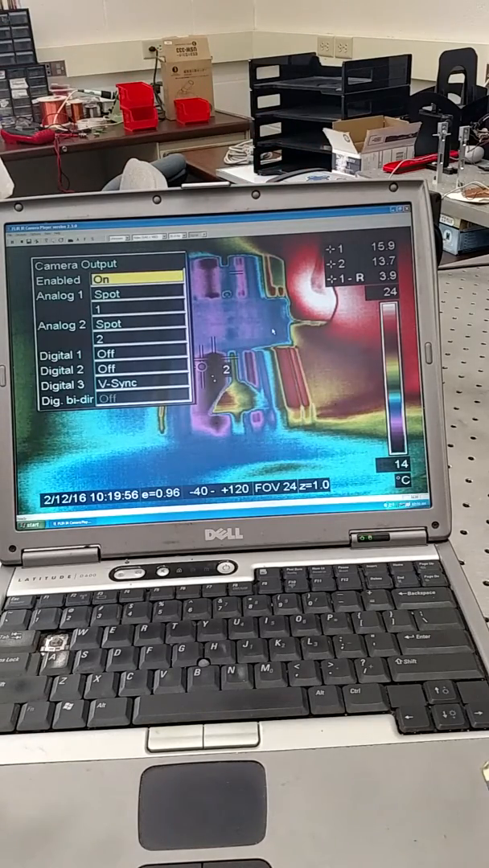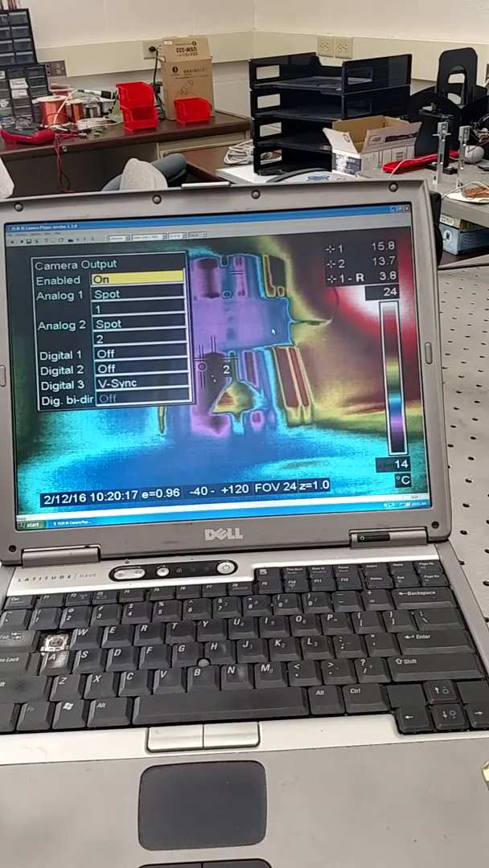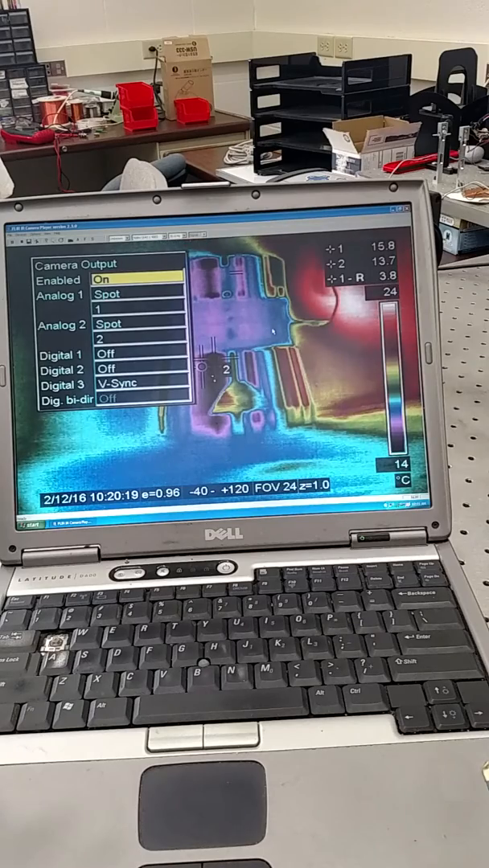This is what I was talking about. Here we enable the analog channels, which are the channels in the back, which output 0 to 5 volts for the temperature range you set for a certain spot. So right now, spot number 1 is coming out at analog 1. If I set the minimum temperature to 0 and the maximum to 100, it'll output 5 volts at 100 degrees, and 0 volts at 0 degrees.